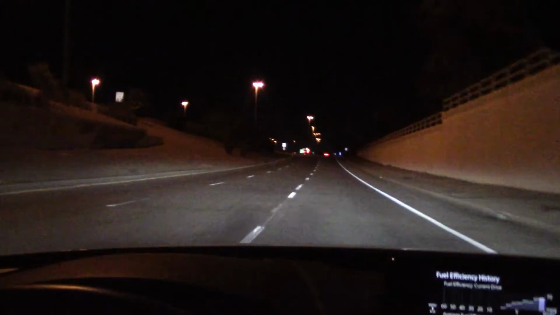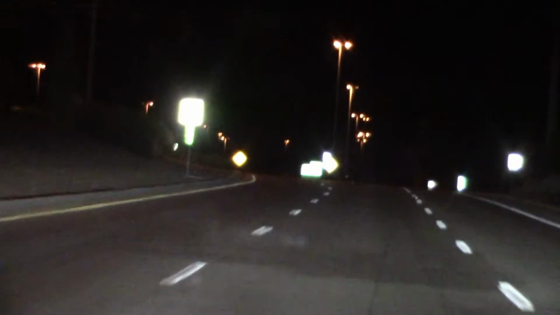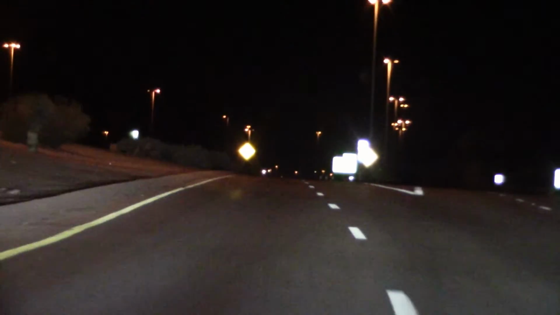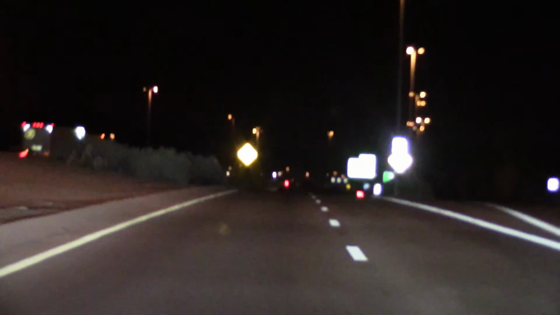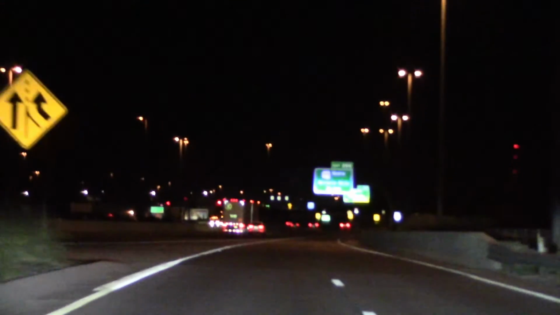Alright, let's get on the freeway, light up some road signs. Low beam. Ooh. Lighten up the whole area here. Even on the low setting, it reaches out on those signs.